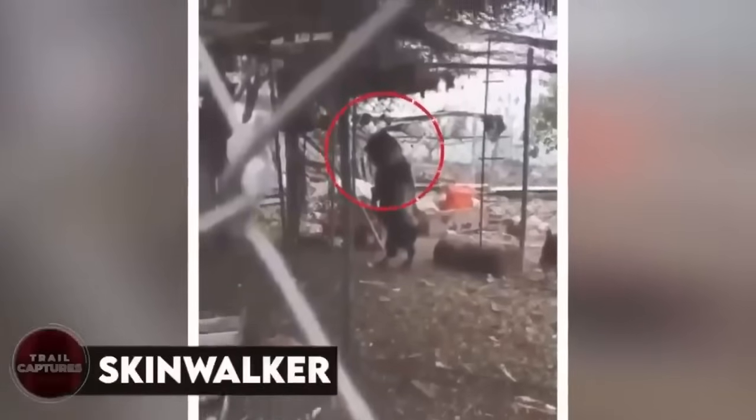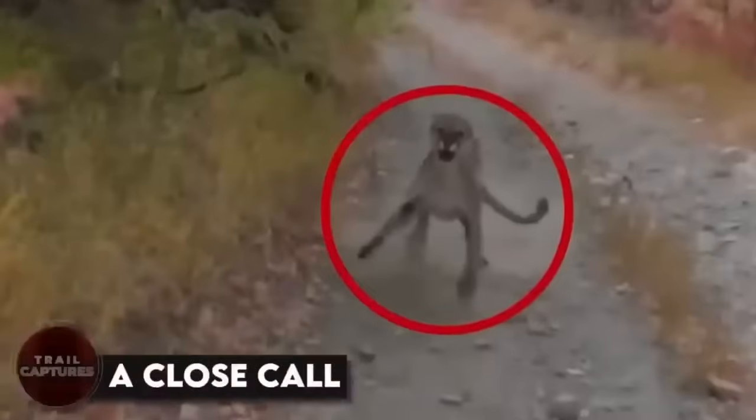Skinwalker. Ever wondered what animals do when no one is looking at them? Well, this huge goat walking in the most terrifying way will answer that for you. It must have thought that no humans were nearby, so it started walking like that, on its back legs, going towards the other goats. It looks like something straight out of hell. What do you guys think?